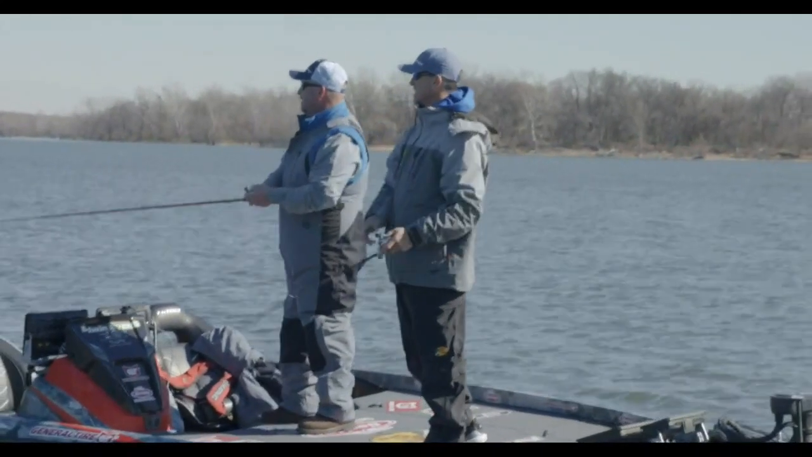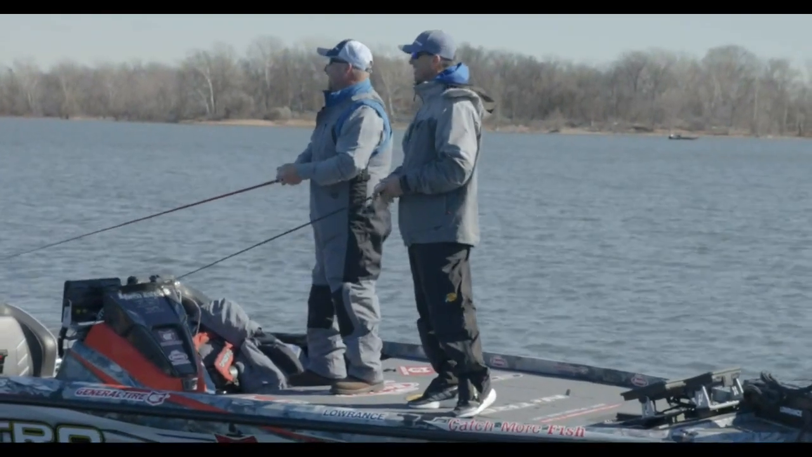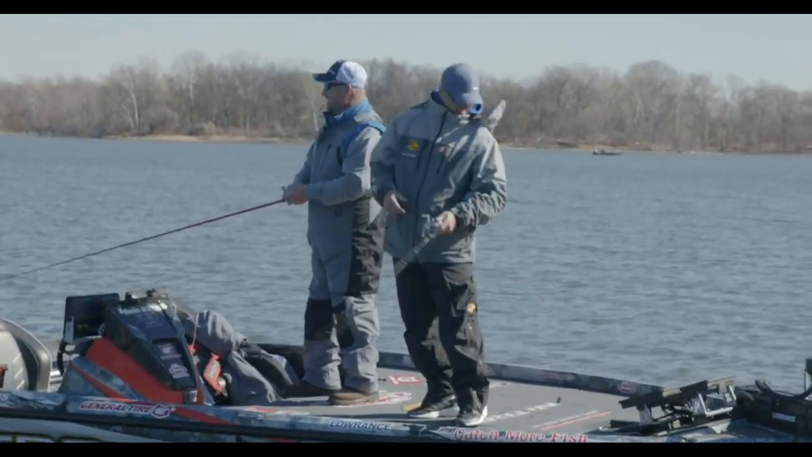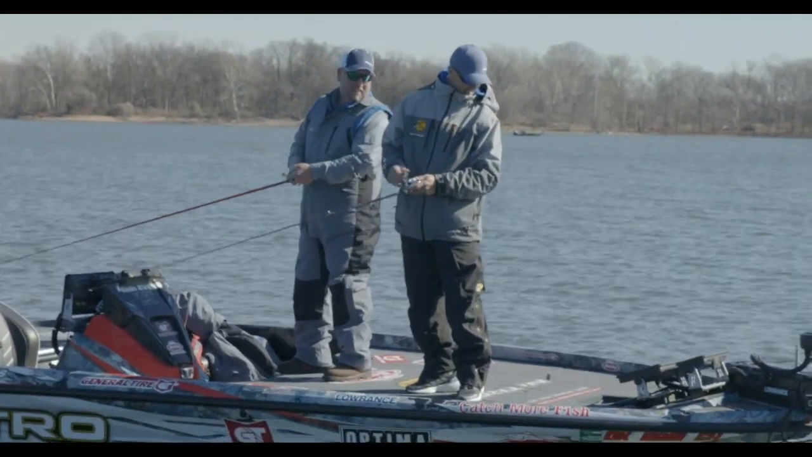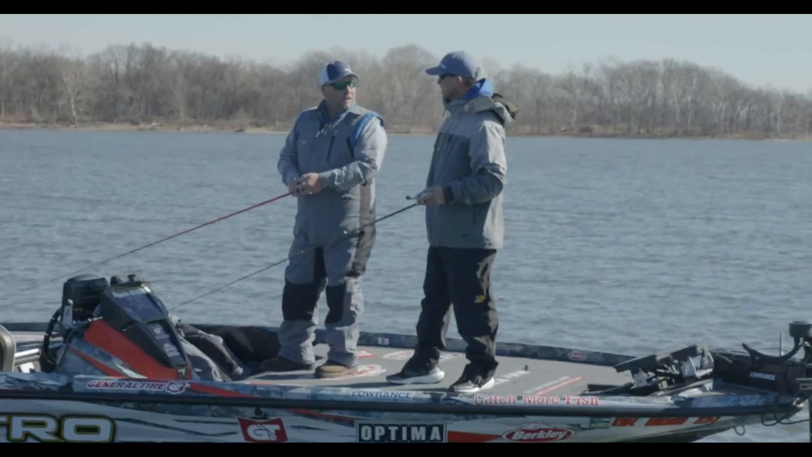So if we were going for the longest cast, we know who won that one. Oh, I got to get it out there so I can get the bait down. You've got a pretty heavy swim bait on there. Exactly. It'll get down there pretty good. So basically orientating to the structure and the rock piles and stuff like that.